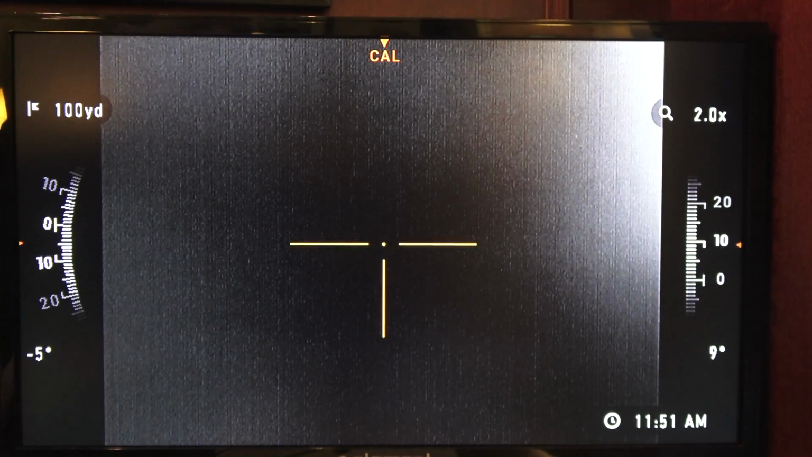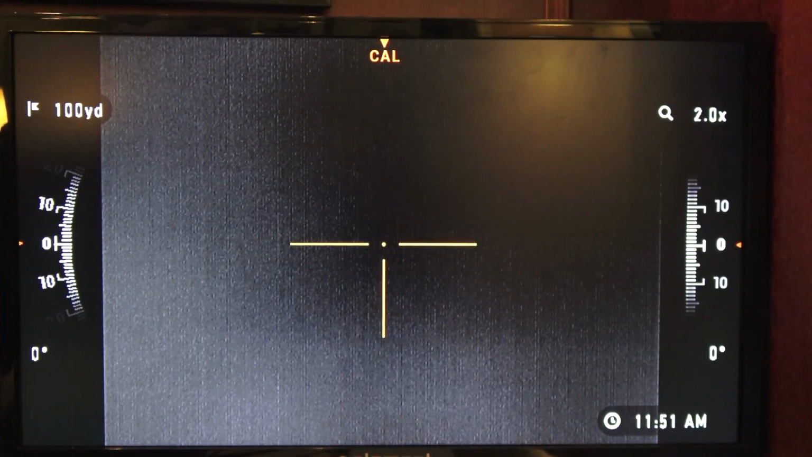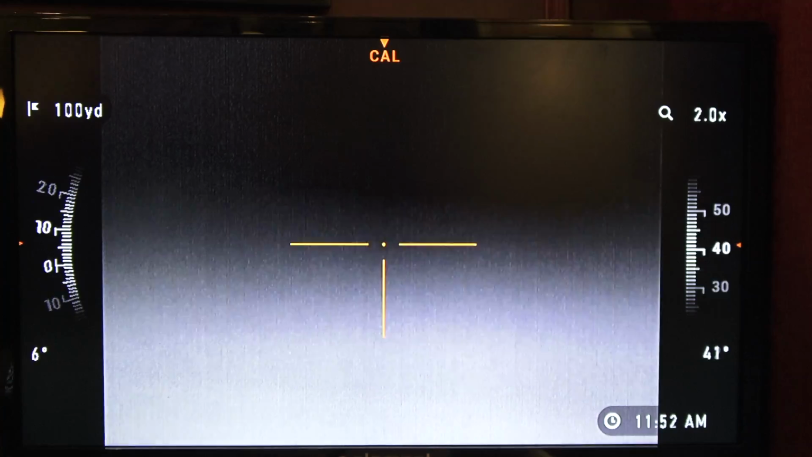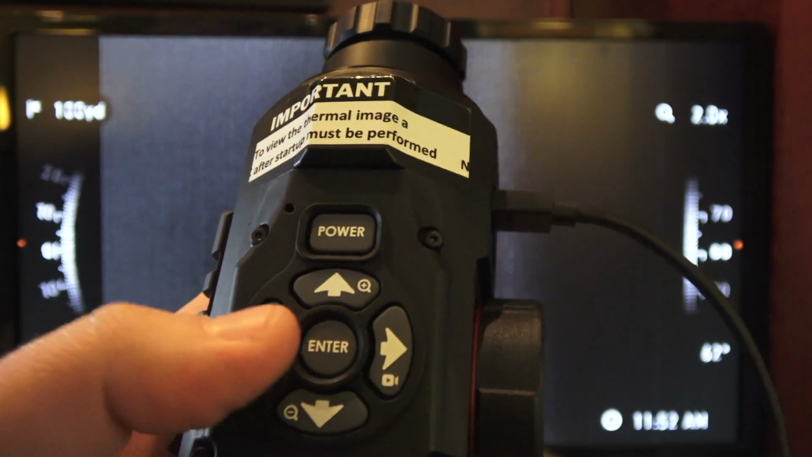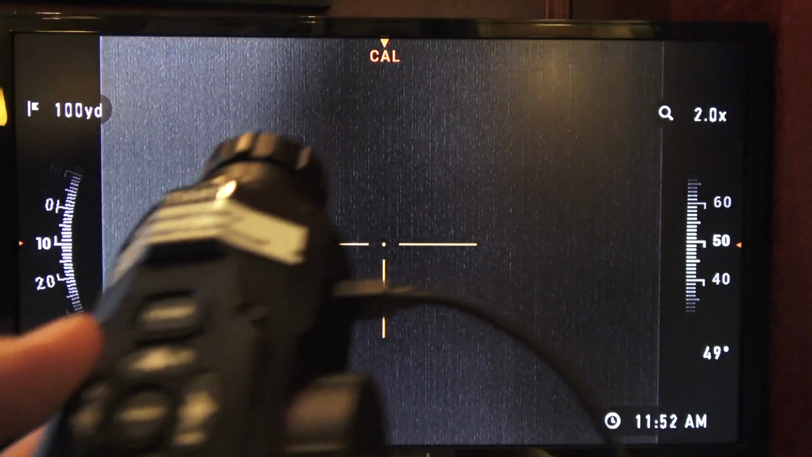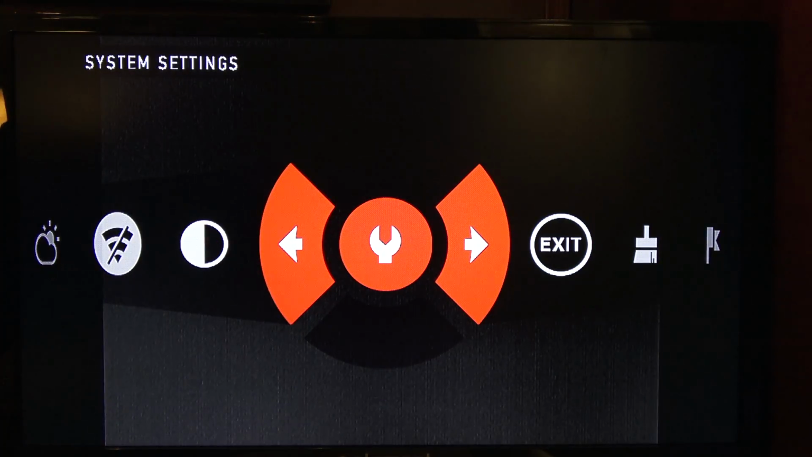So it's basically constantly recording, but it's only going to save the video 30 seconds before and 30 seconds after the recoil of the weapon when it's fired. Otherwise it will not save it. Now to take a picture, you have that symbol on the right to record, the symbol on the left is to take a picture. It's a little camera symbol. You would press that to take a picture. Of course, unable to record, so hit OK. And that is how you use the recoil activated video. You have to activate it when you start hunting, otherwise it will not work. It will not save for you.